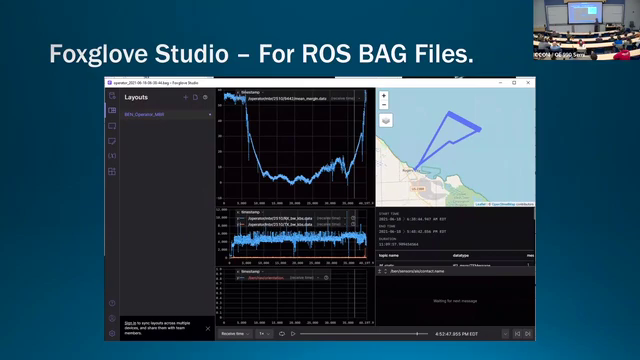I thought I would give you an example. This is a software package. We didn't write it, but it's called Foxglove Studio, and it allows you to look at these ROS bag files. If you're a hydrographer, you think a bag file is like a topographic map of the seafloor, a bathymetric attributed grid, but this is something different. It's a log file that just happens to have the unfortunate same name.